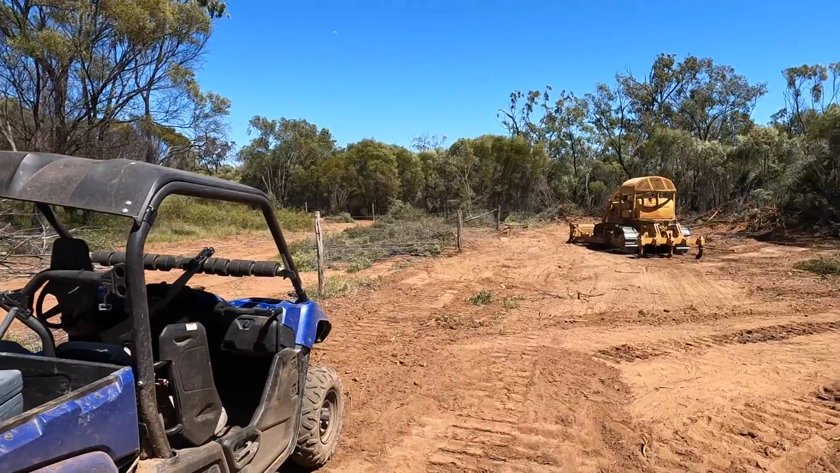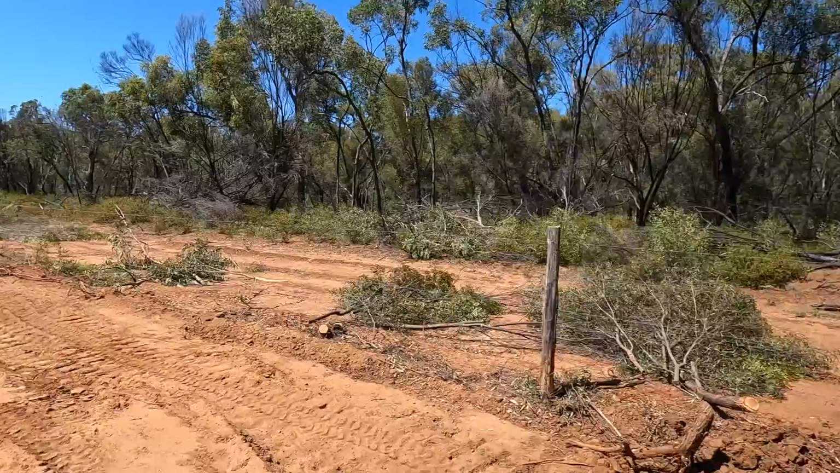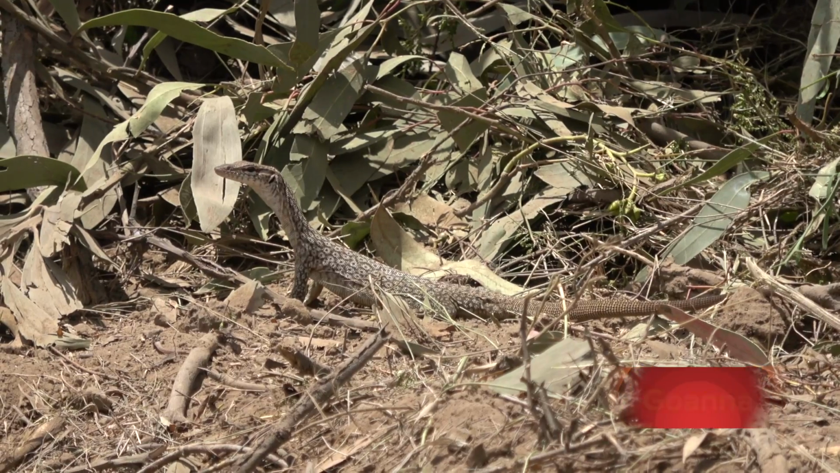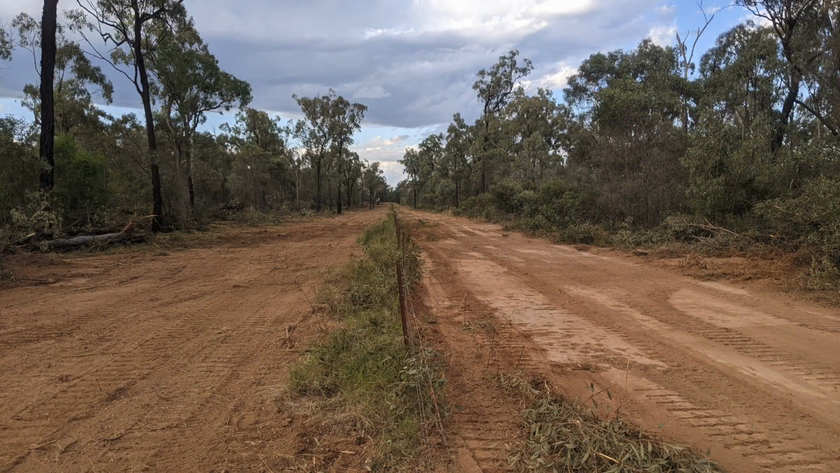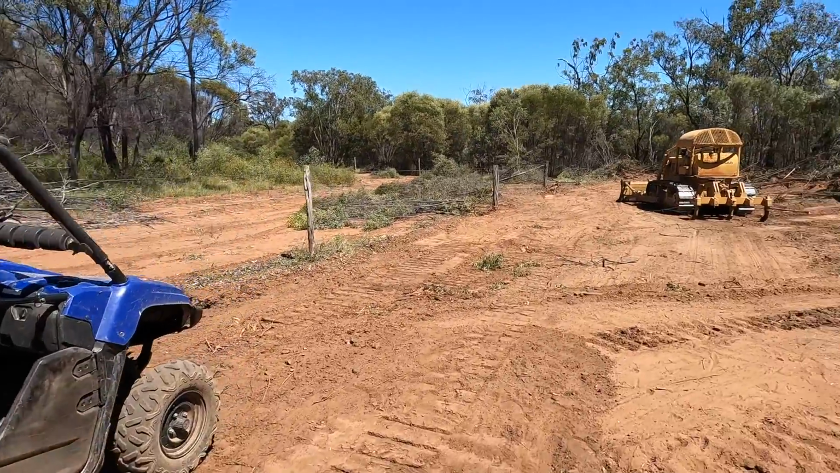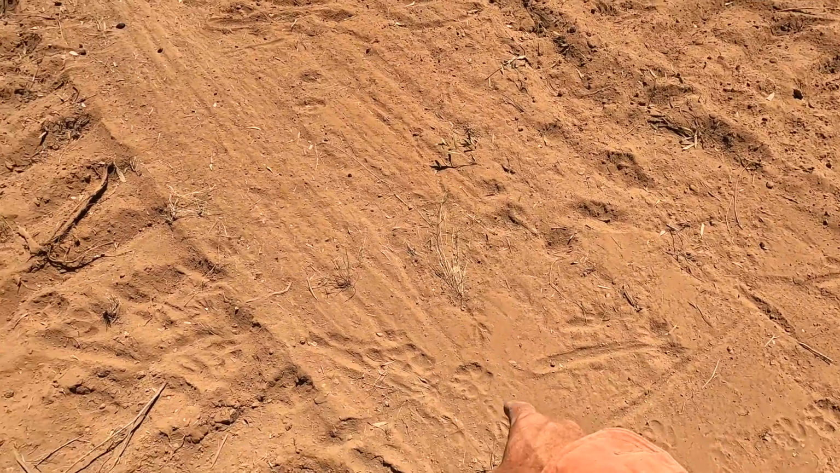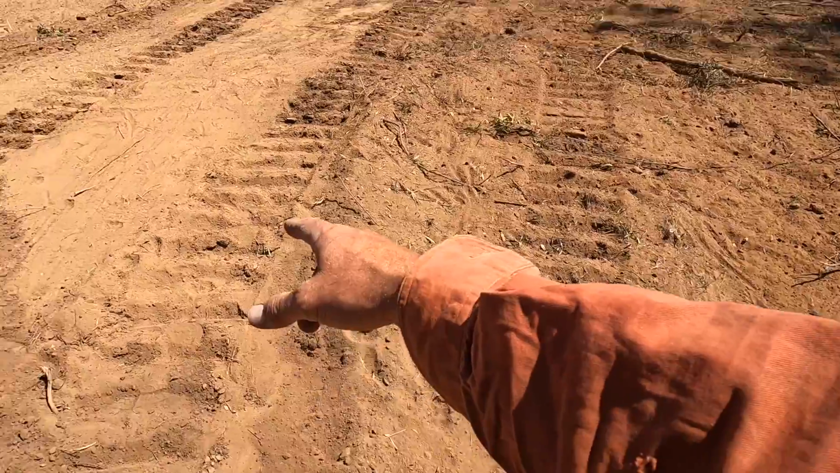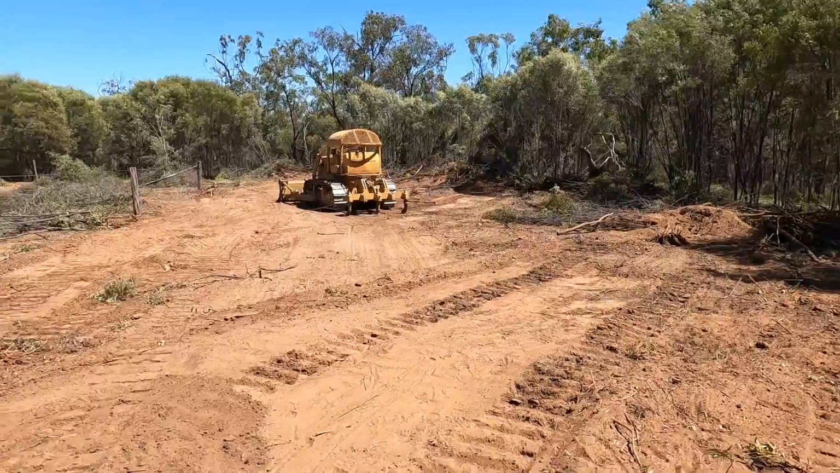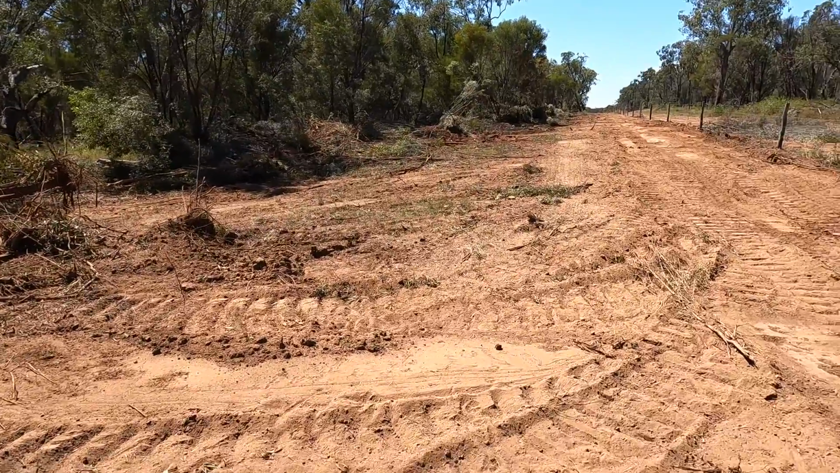Righto, so we're back over here. There was no dogs in the other traps, but we've come over here to finish this job. We should get it done today. We've been going at it for a few days now, clearing all the trees off this fence line, and only got about 600 metres to go. But the dogs have been along here since we knocked off yesterday. He's been walked through here, not quite to the does, and then he's gone to the fence. So the first dog sign we've seen up the top of the mountain here since we started working.